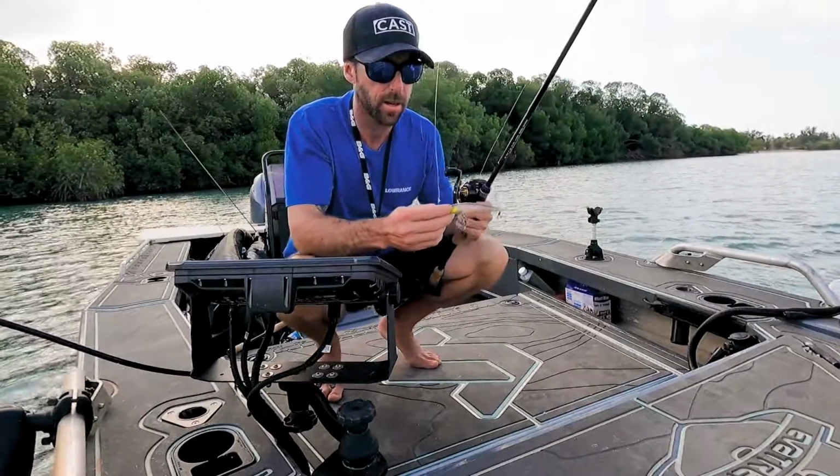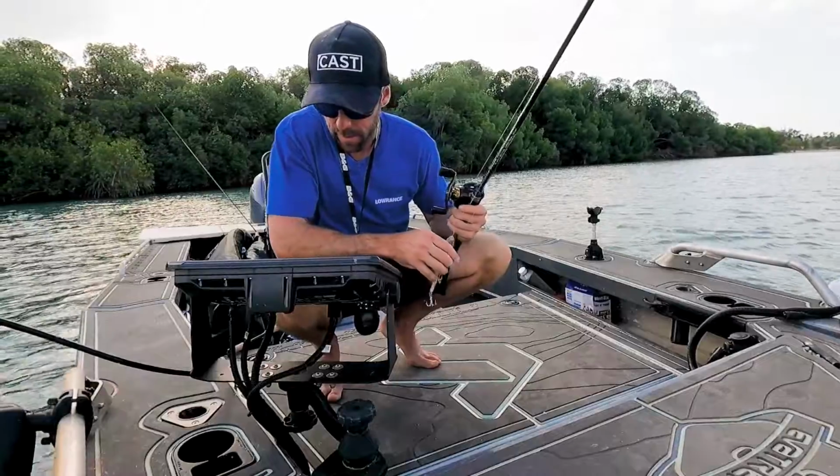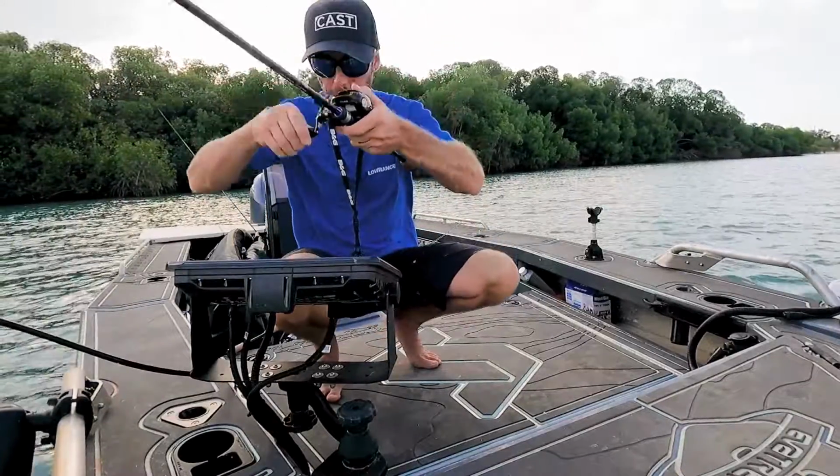There you can see the lure dropping down. It's about 8 meters out. Scared one barramundi away, you see him swimming off. Rightio, we'll give this Lucky Craft a go and see if we can pick that one up on there.